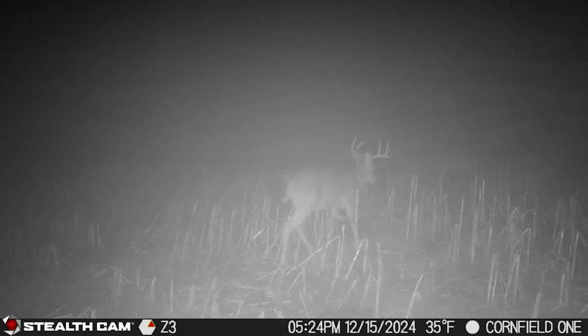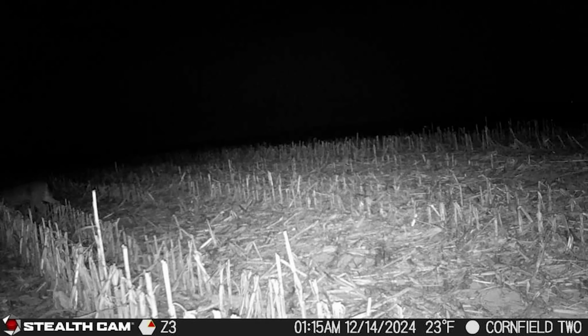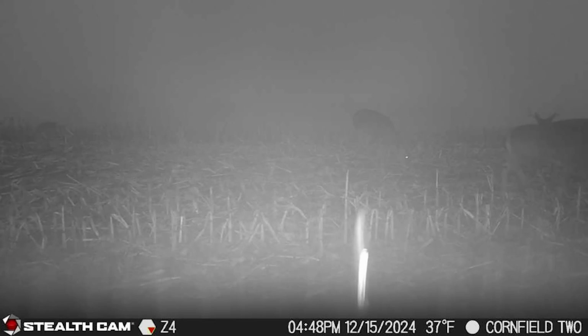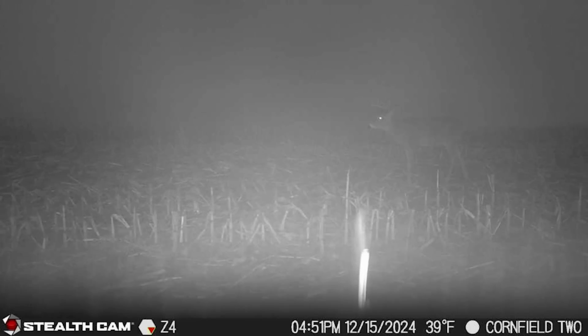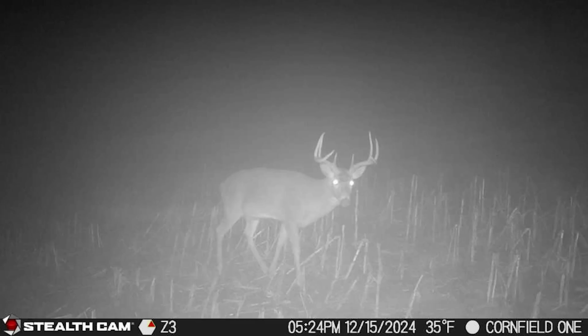And you can see there's some activity here. A lot of it's at night, just like the rest of the cameras. There's one mature buck on these two cameras on this picked cornfield. It's that 8-pointer that I was hunting last year during the bow season. And so far on all of these cameras, he's the only mature buck that I've picked up on any of them.